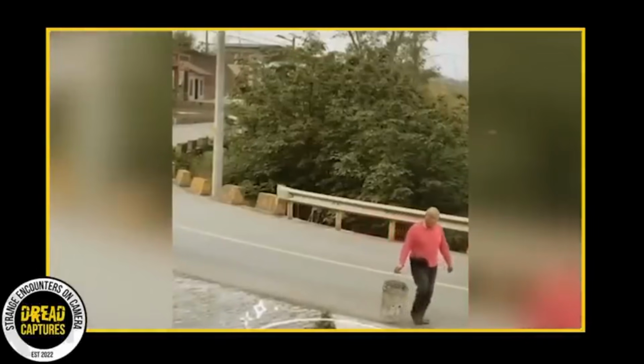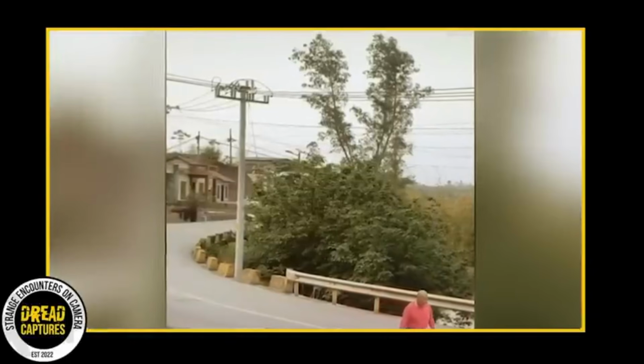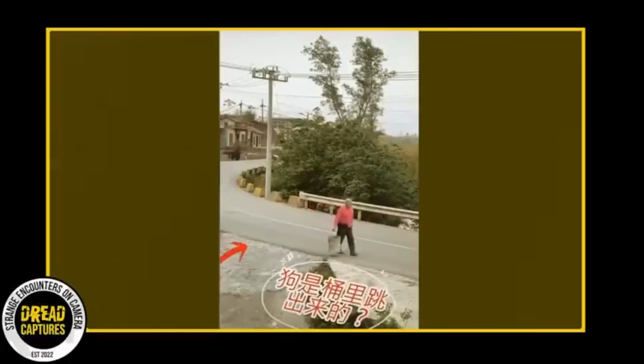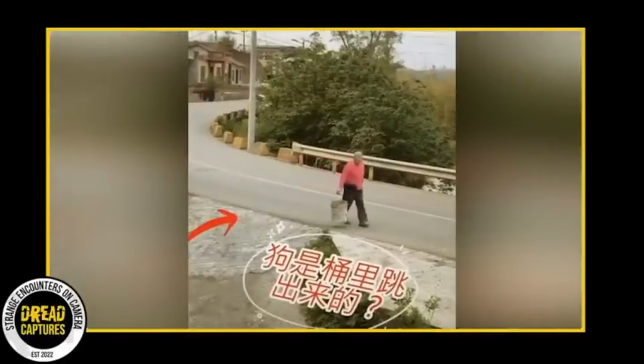Recently, a truly puzzling video was posted on Instagram that has left many scratching their heads. In this clip, there's an elderly man strolling by himself, holding what looks to be a bucket or pail. As he continues on his path, suddenly out of nowhere, a dog appears right behind him.